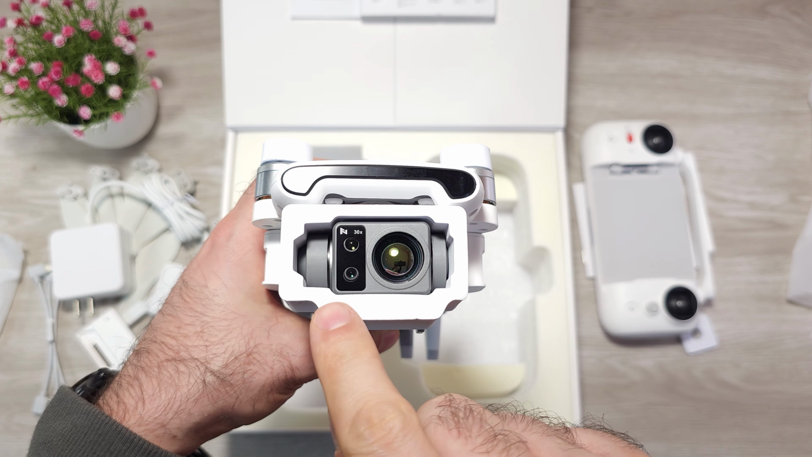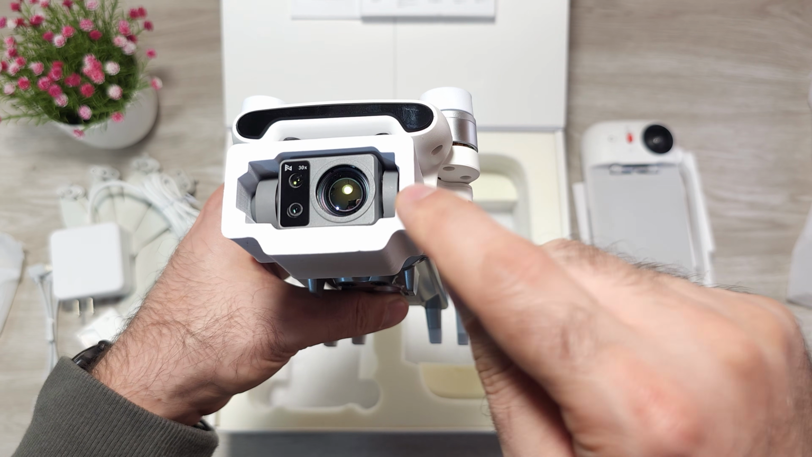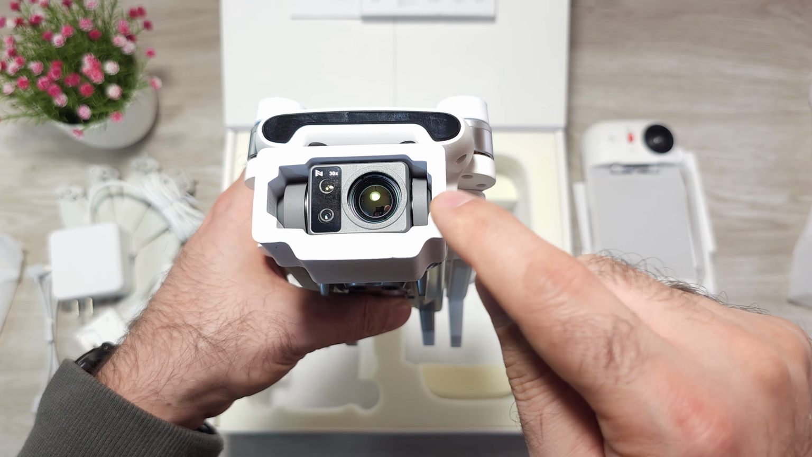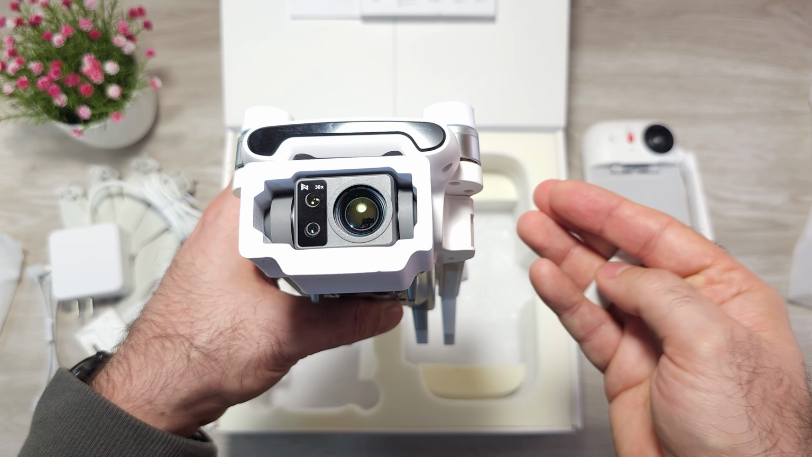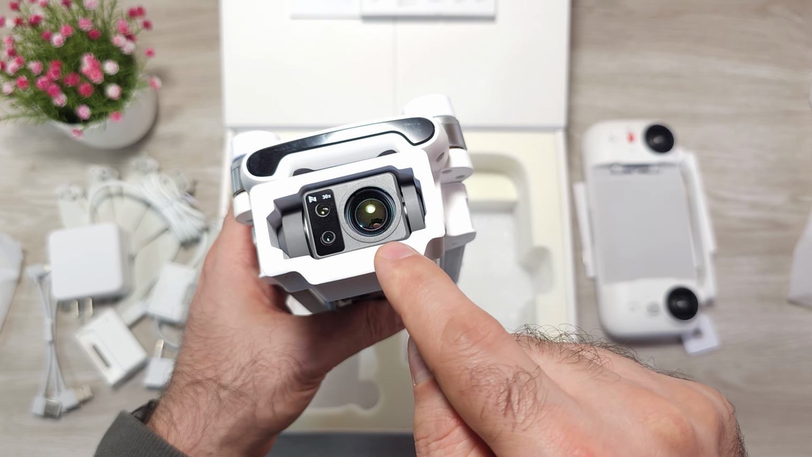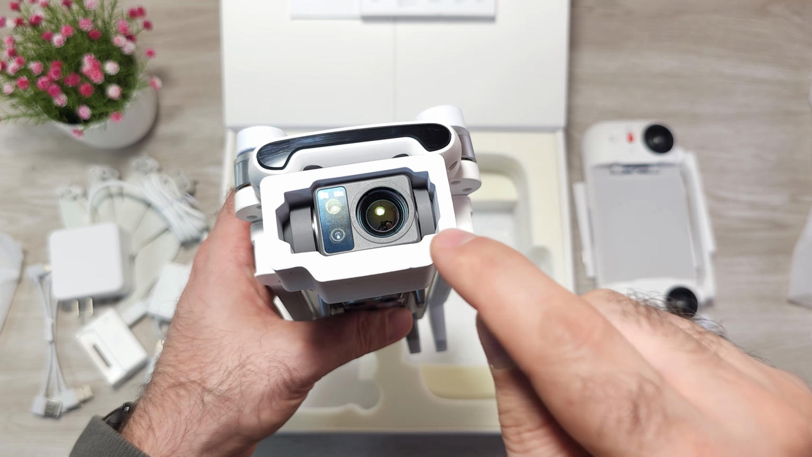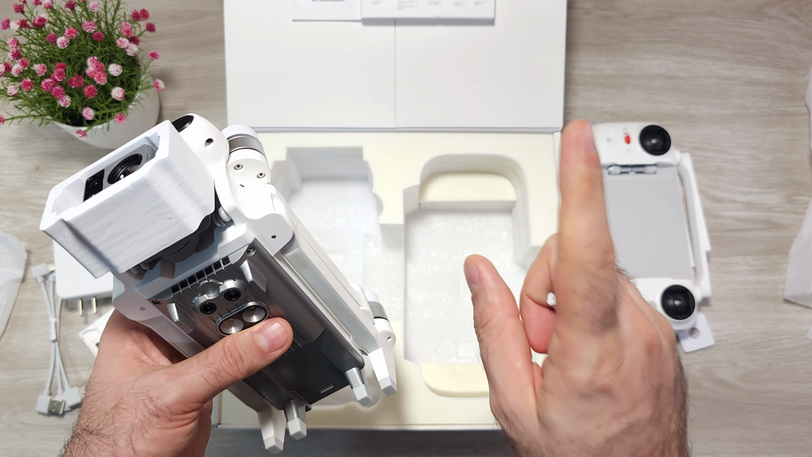This model has 3 cameras, 2 visible light and 1 thermal camera. This particular model has a 640 by 480 resolution thermal camera. This gives me a ton of resolution. There is also a 384 version, 384 by 288, I guess. But this thermal camera makes this drone incredibly useful. But let's take a look first at the detailed specification.